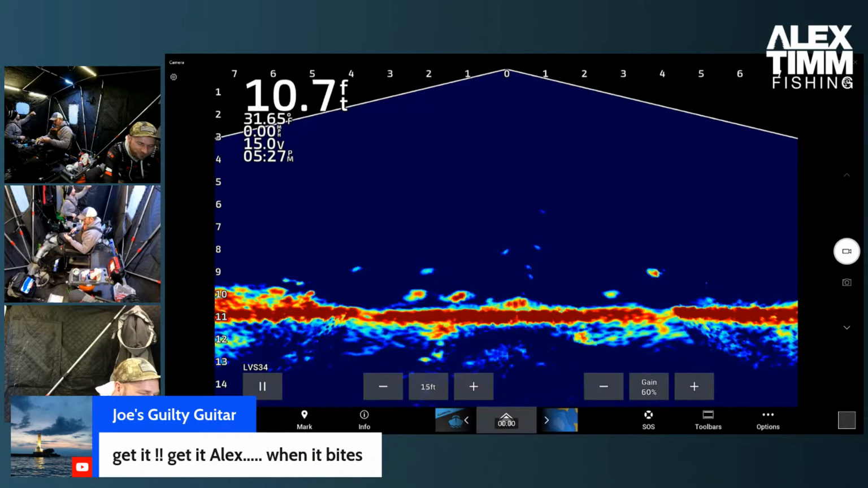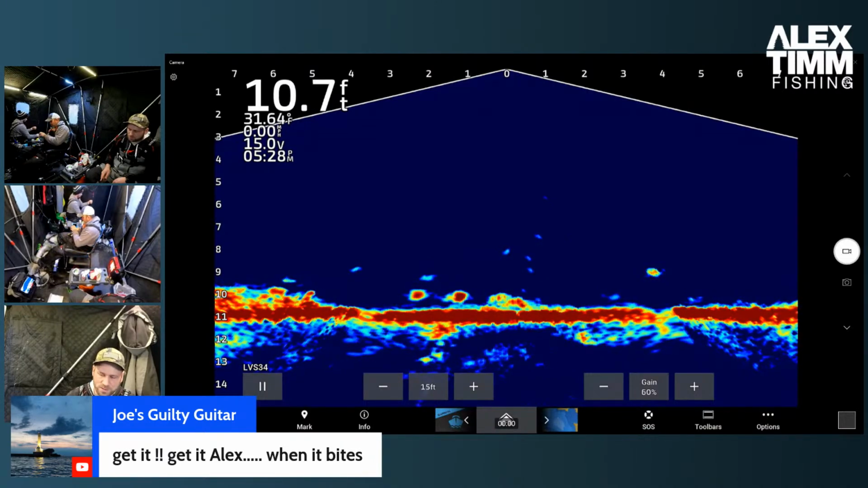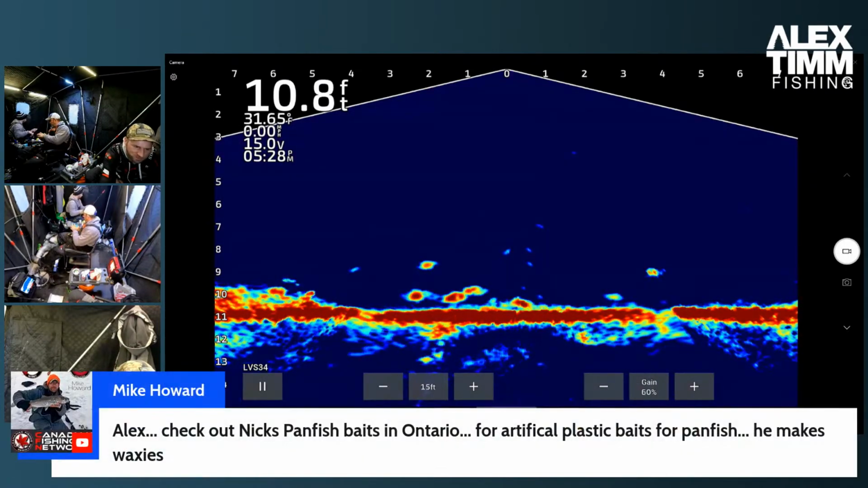Oh yeah. Get it when it bites. Yeah, we've been getting bites all day. It's just picking through these small ones to get to the bigger ones. And now we're waiting for crappie here. It should be fun. Waxies all the way. I agree. Waxies are my go-to.